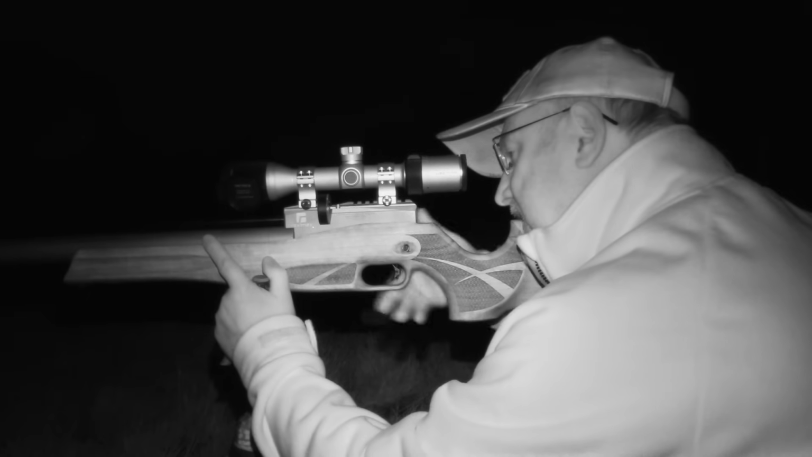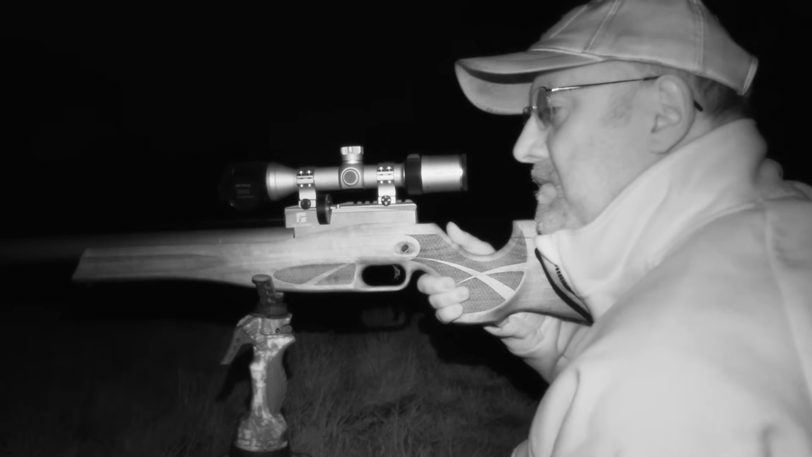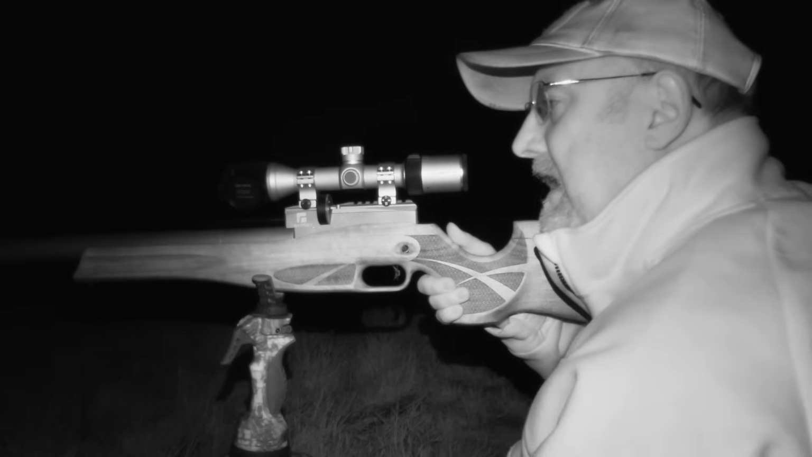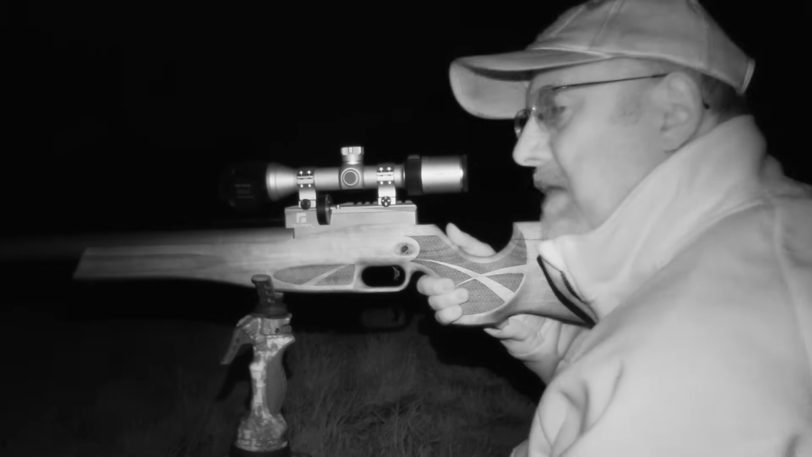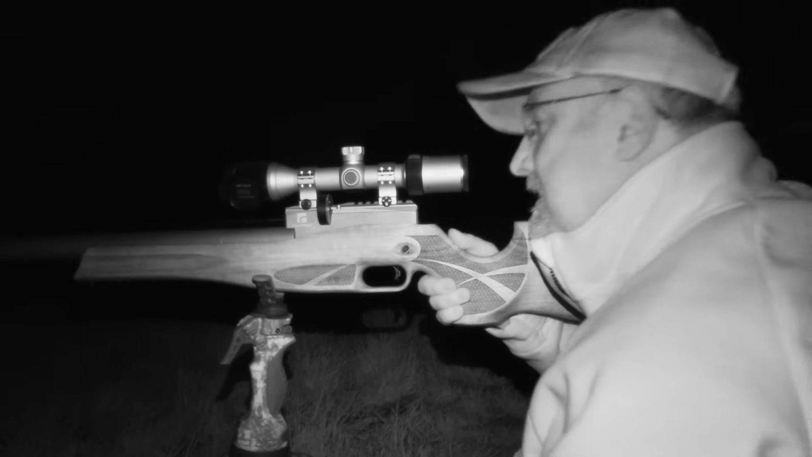Well, that was another nice clean kill. This time on the White Hot palette on the scope. I lasered him at I think 29 meters, something like that, and I forgot to hit record on the thermal, so I'm just hoping that the footage came out okay on the TP25 SE, fingers crossed.